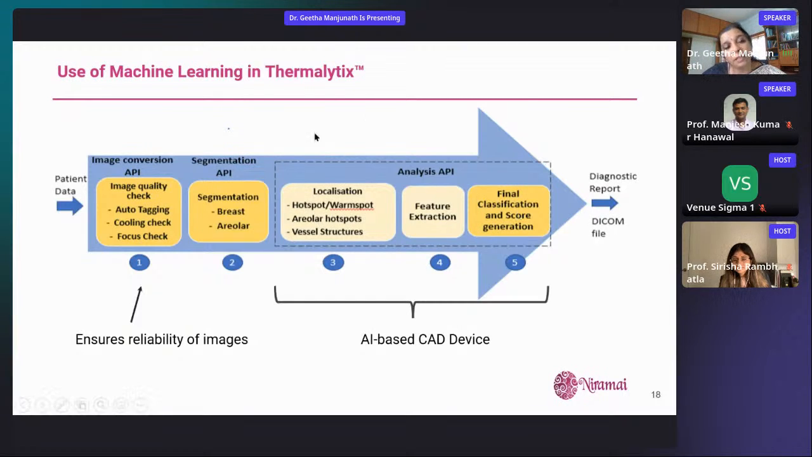So we spent a considerable amount of energy, time, and research in trying to make sure that the device is as self-contained as possible. To the extent that if a lady uploads an image of lower quality, we say whether there is a problem in the way she has captured the image, and then give the guidance immediately so she can do a retake and ensure the reliability of the images before it even comes onto our cloud for the analysis.